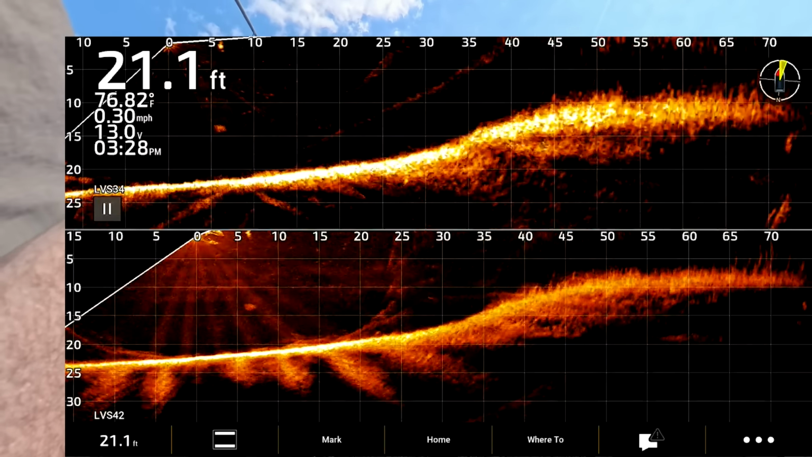Saw someone mention it's kind of laggy. Turn that gain down, see if we think it's a little better. Not noticing too much lag here. There was a fish at 45 right there. Bait falling at 52.5.